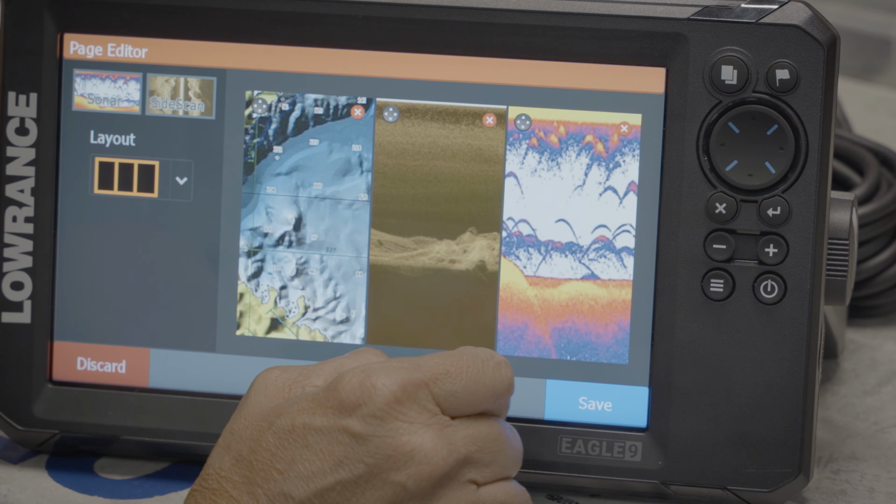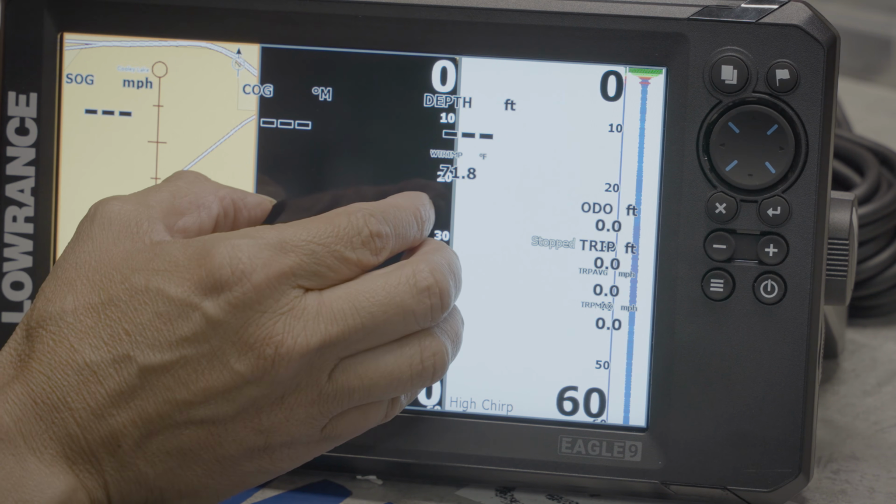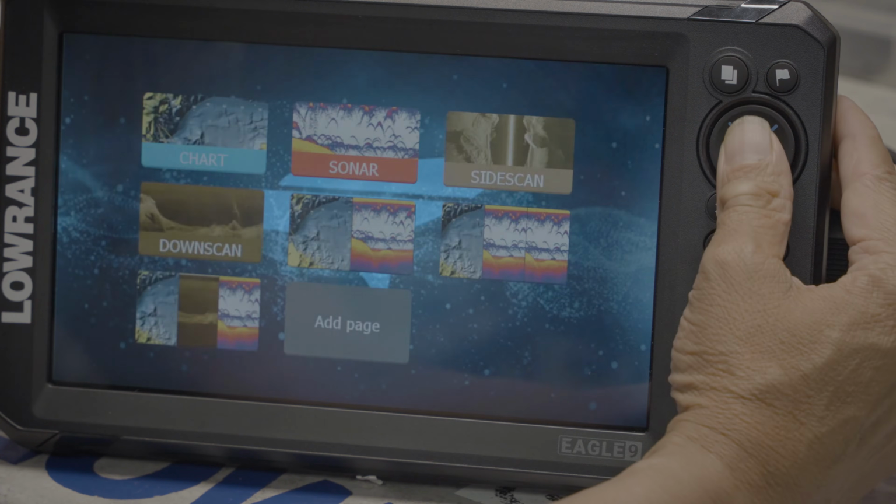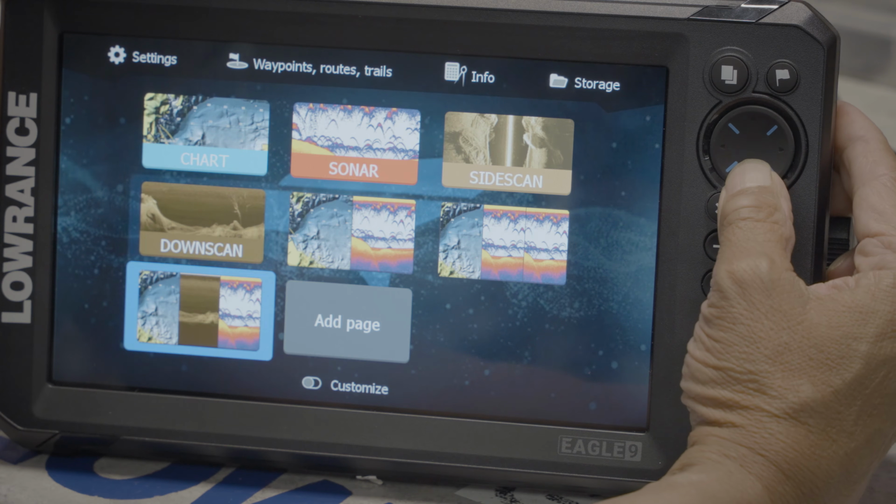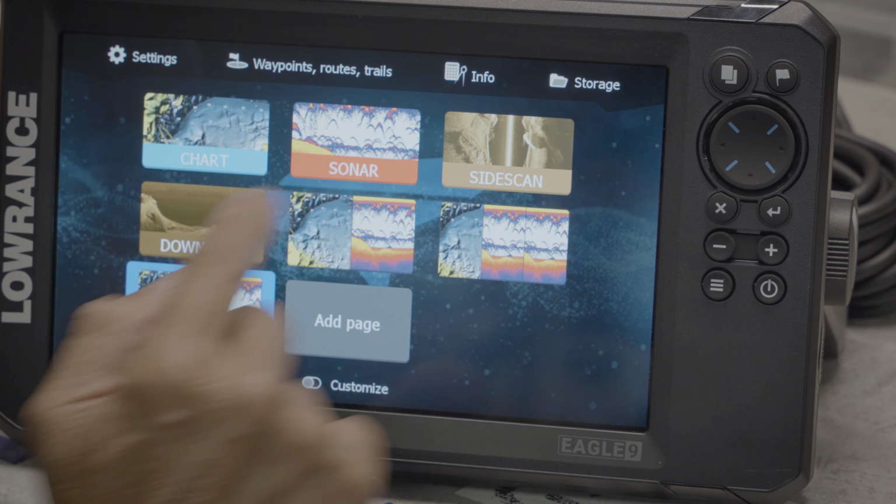So now we have mapping, 3D down scan, 2D sonar side by side. Last but not least, we would like to create another page. This is a side scan unit. We want side scan with down scan.